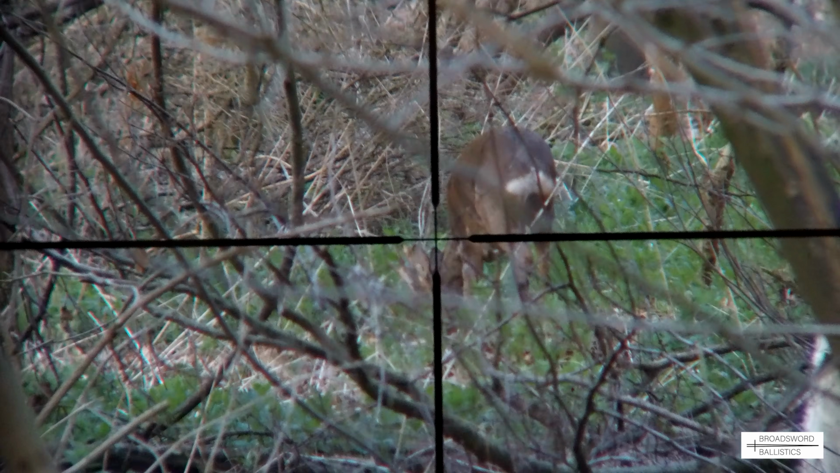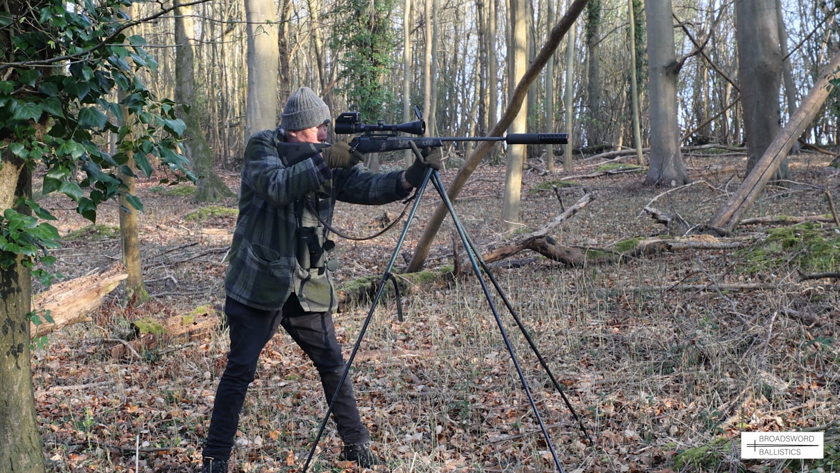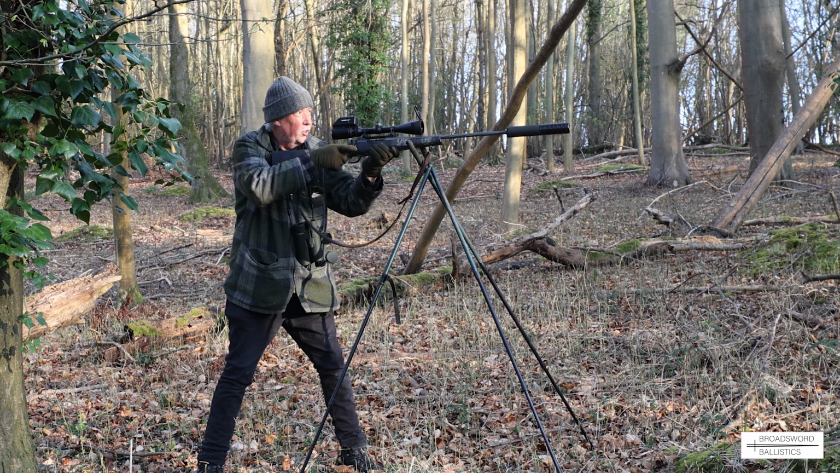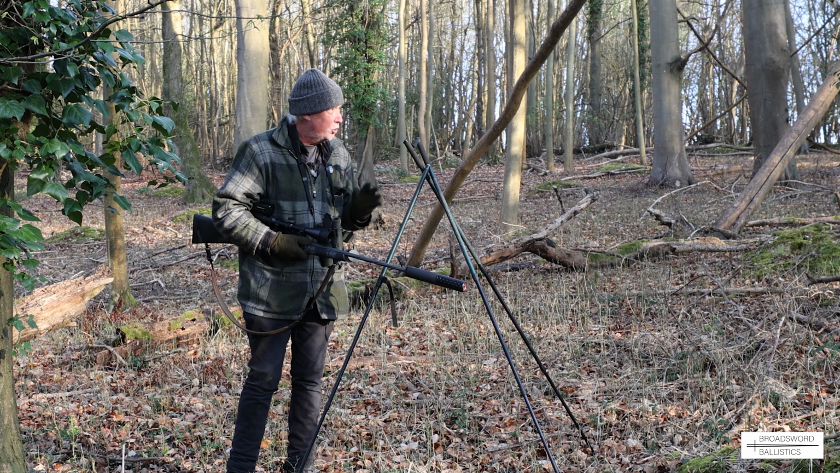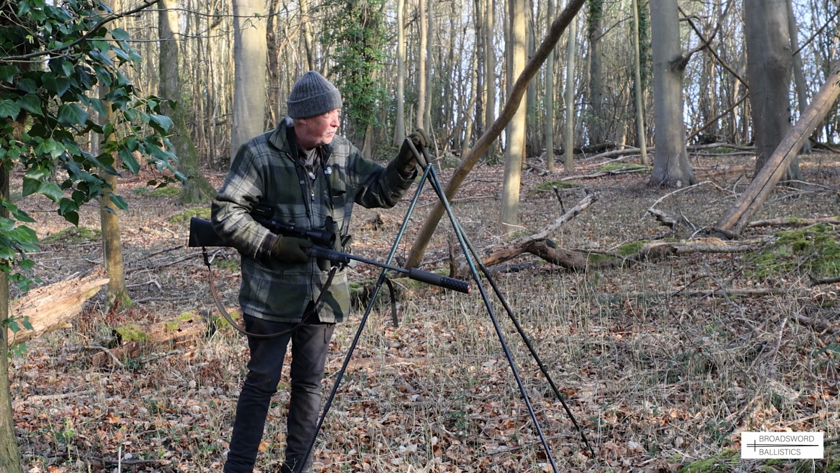He's kind of slightly turning. Here we go. Let's go for a heart shot. He's down. The doe's still there. No, she's gone off. Oh, right. Well, the doe's just bounded off. I never like to move when there's another deer there and you've just shot something. It gives the game away, as it were. Anyway, that's good. He's gone down, hopefully, straight there.